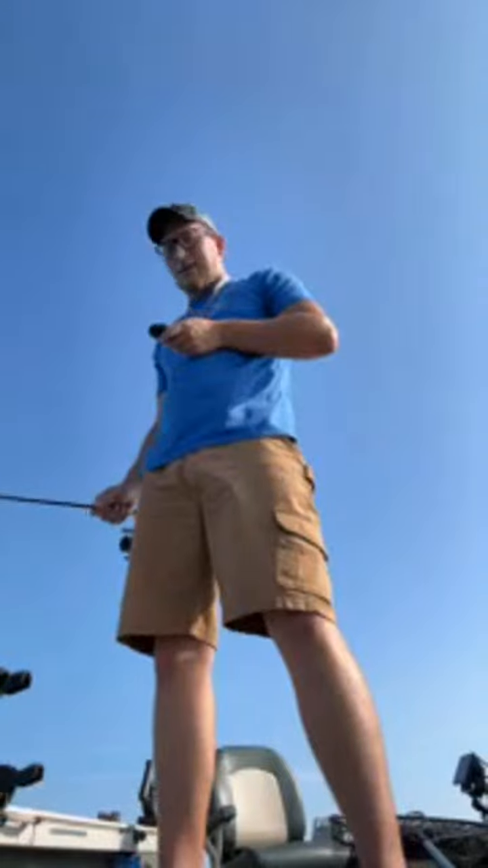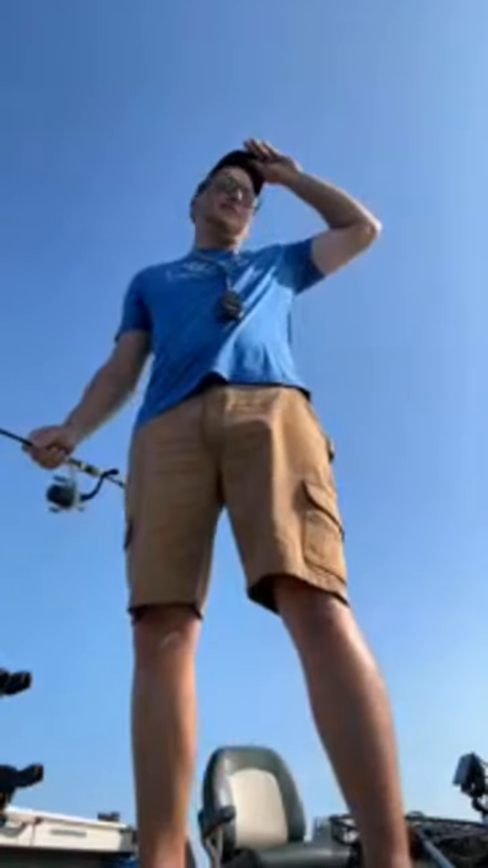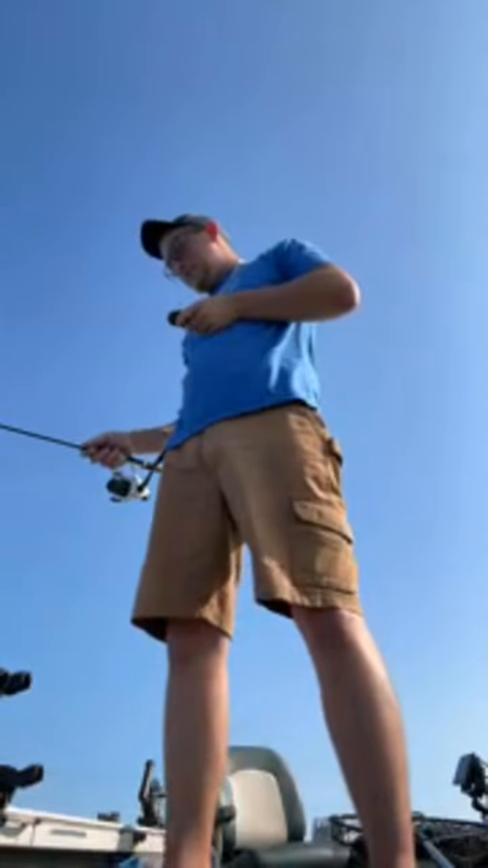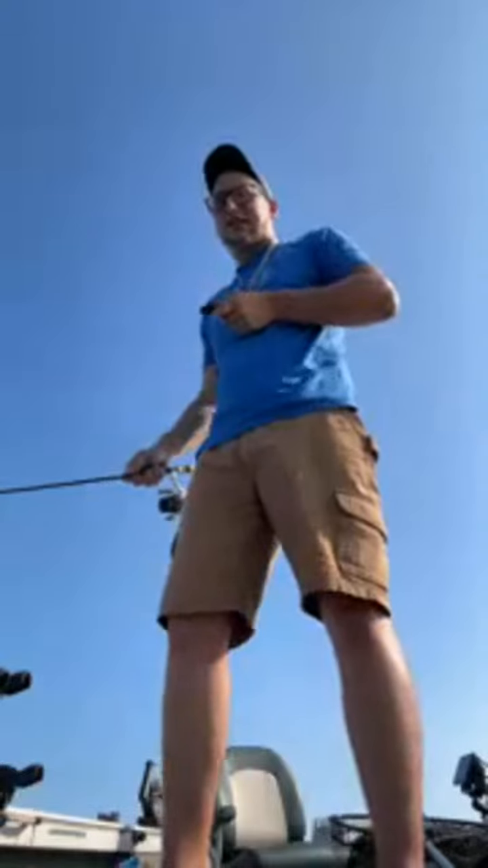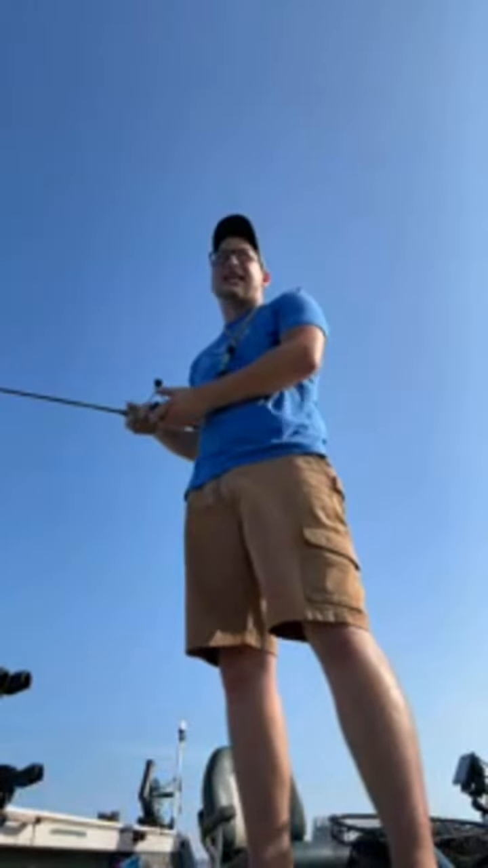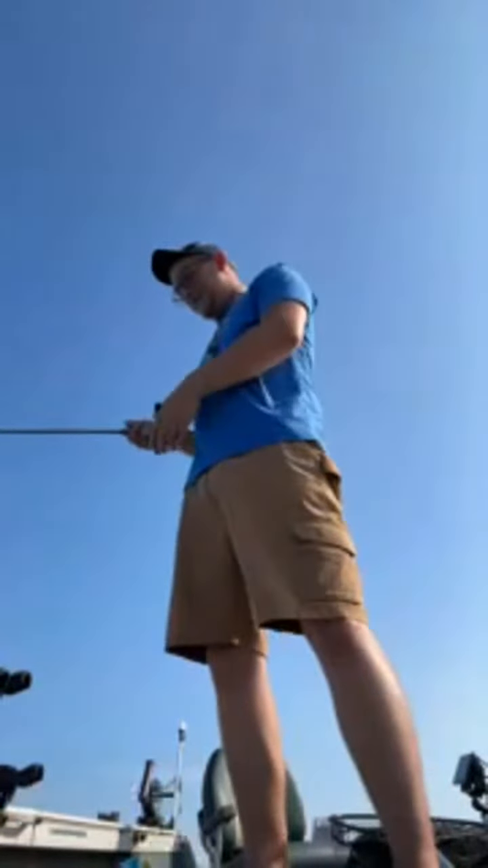I'm thinking I got probably about another 10 minutes and I'm gonna end this live so I can get in. We got our limit. So I can get back to the dock, get these fish cleaned up before it gets too hot. It's supposed to get to the mid 80s today. There's a little bit of a breeze, but it ain't much.